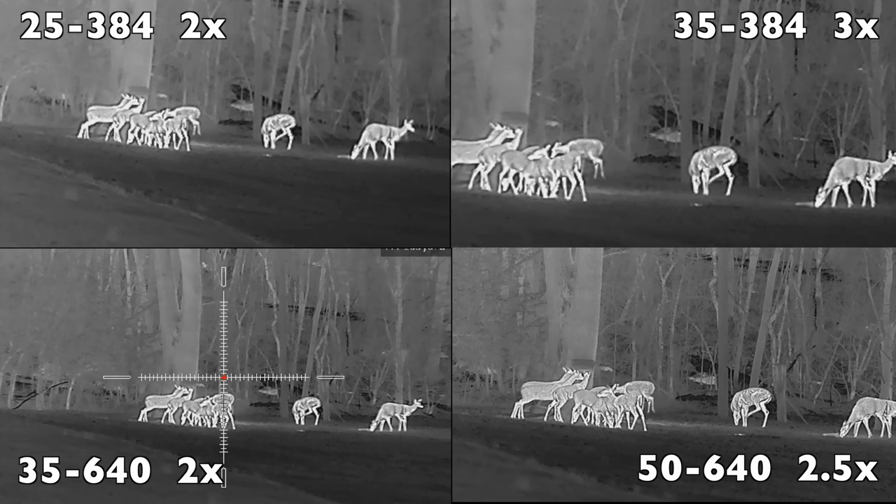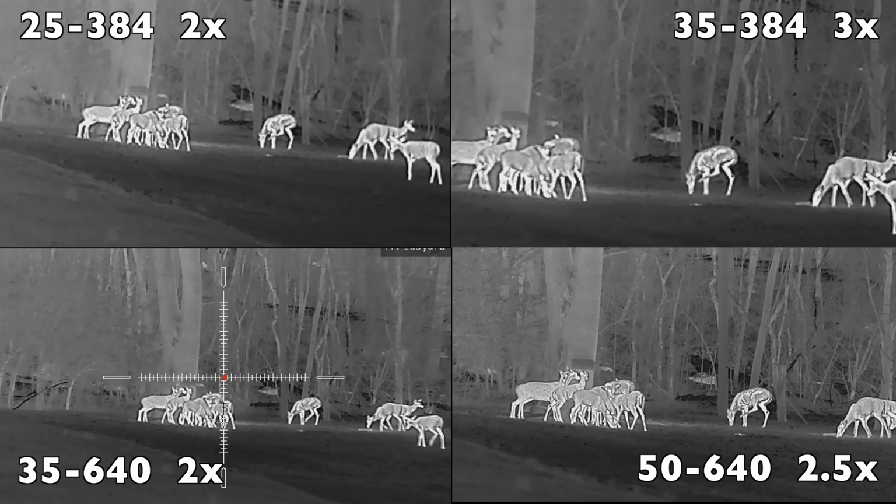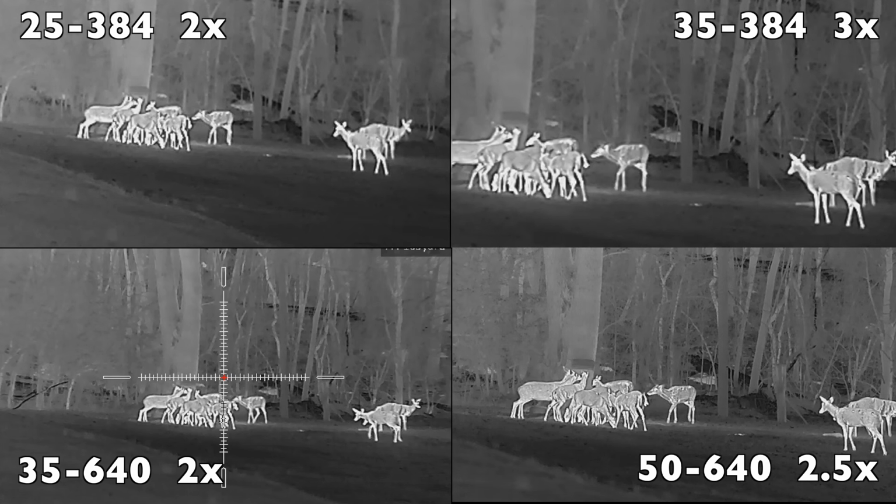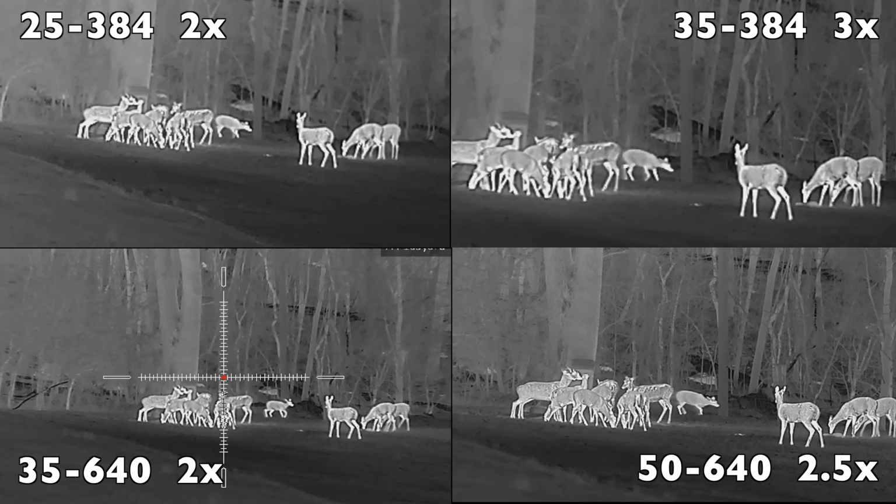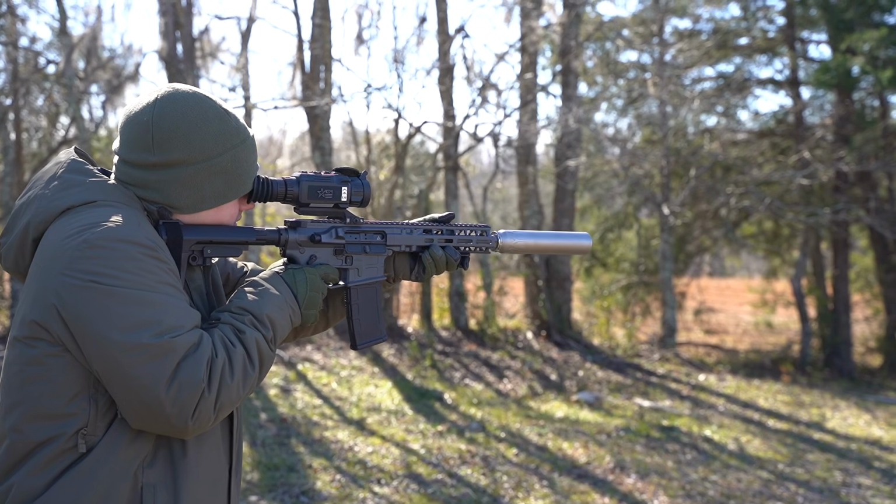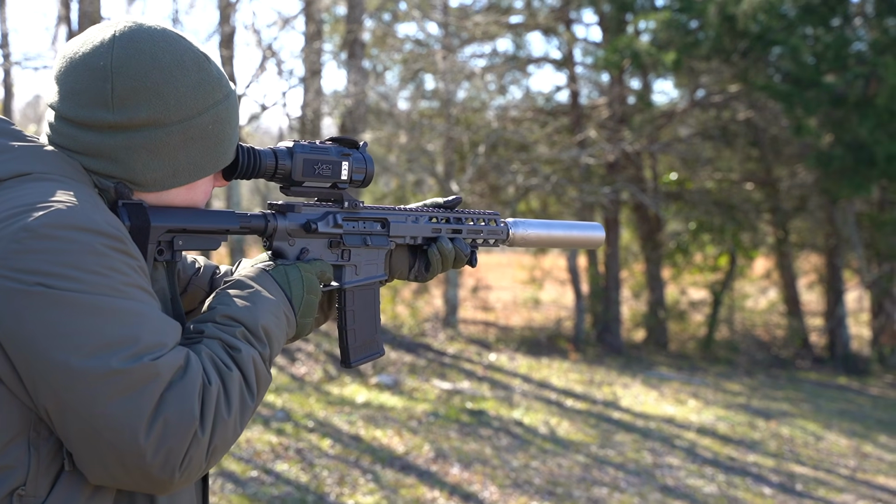We will be testing the Rattler V2 25-384 with a base magnification of 2. We also have the 35-384 with a base magnification of 3, a 35-640 with a base magnification of 2, and lastly a 50-640 with a base magnification of 2.5. Like I said, I know that's a lot, but stick with me.